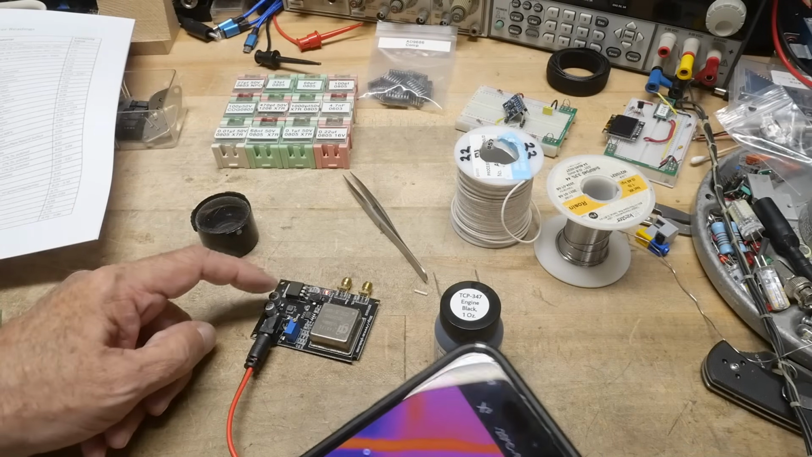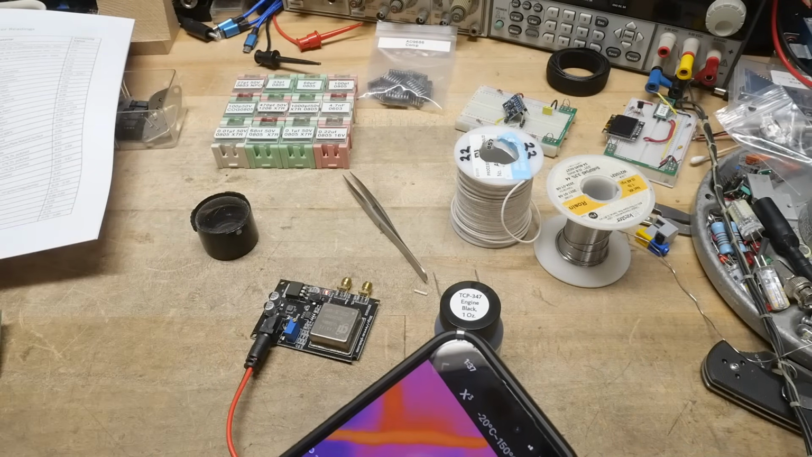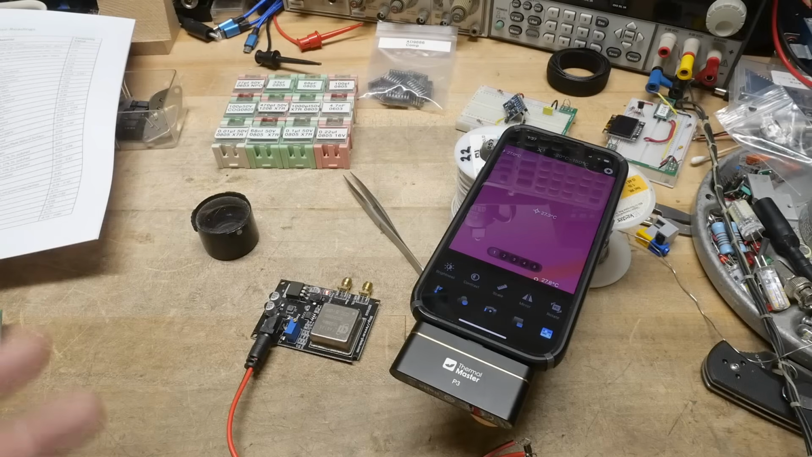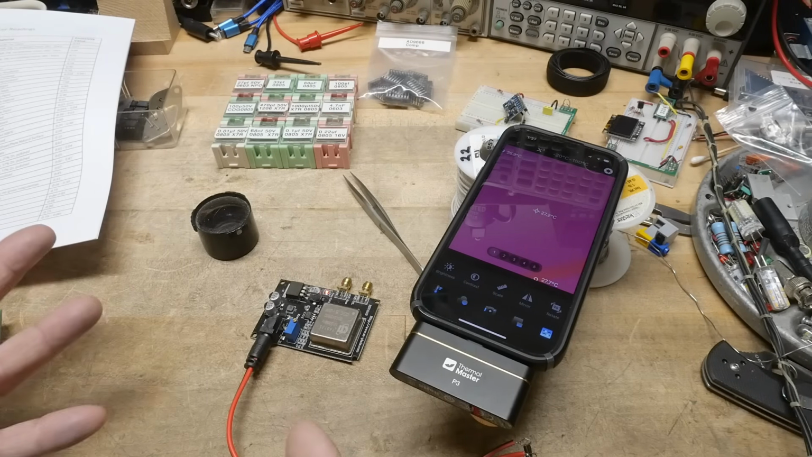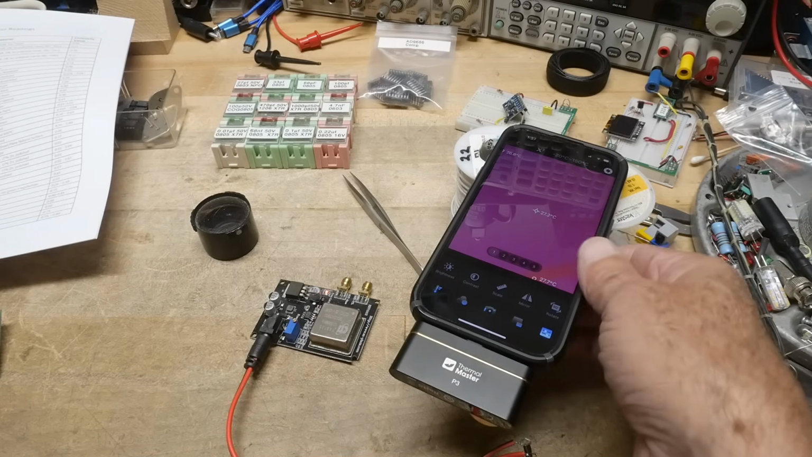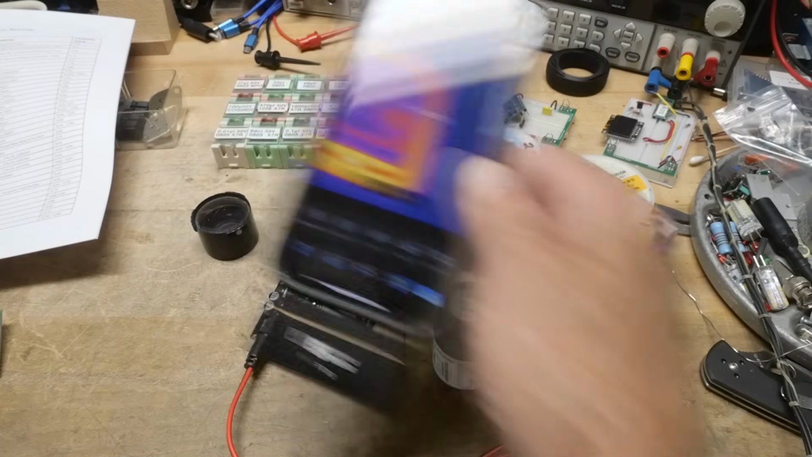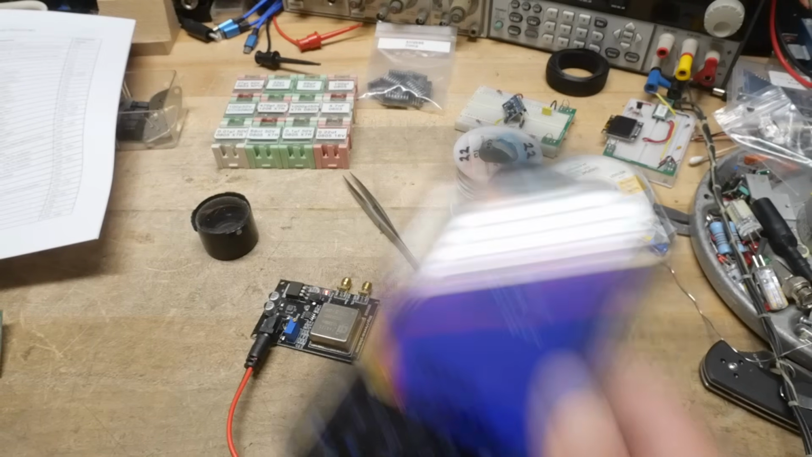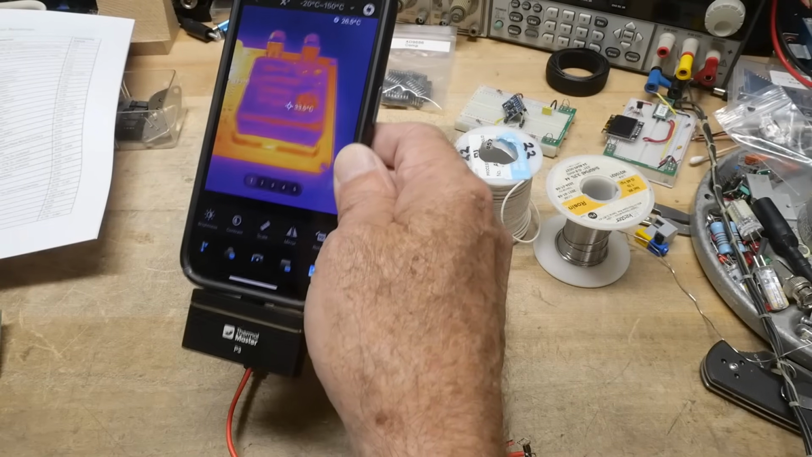Now, it's a nice black color, and there's something called emissivity. Emissivity is the property, the measurement of how well something emits heat. If it has heat, how can it give it up? And things that are aluminum aren't as good unless they're like black anodized aluminum. I think even with clear anodizing, the emissivity goes way up.